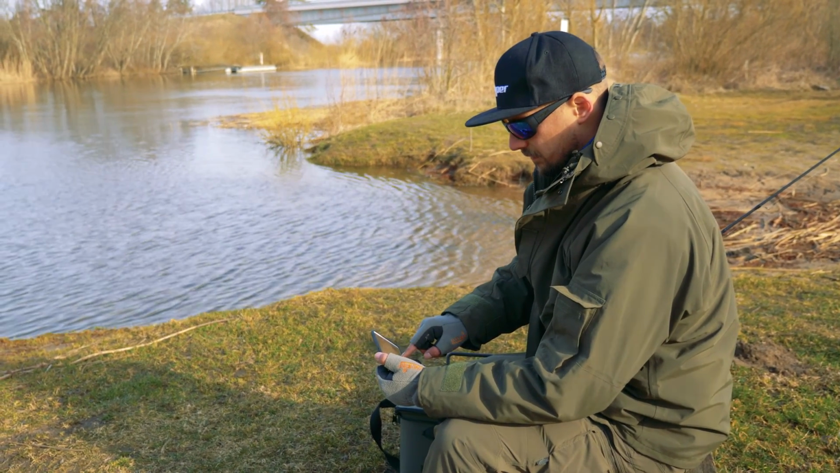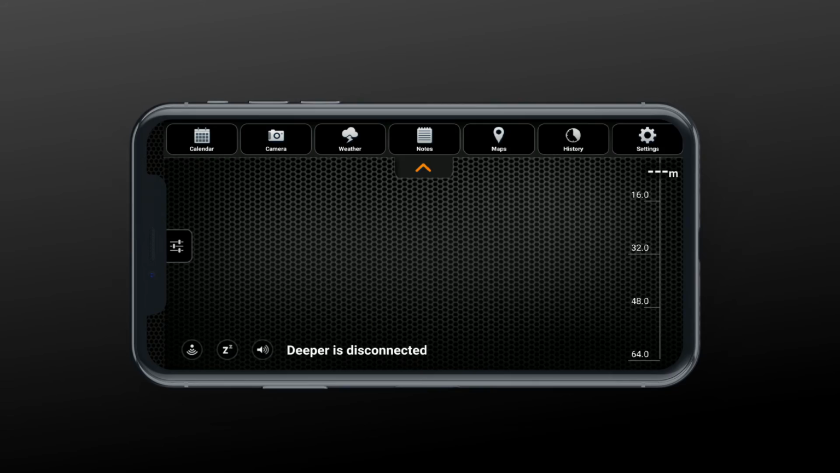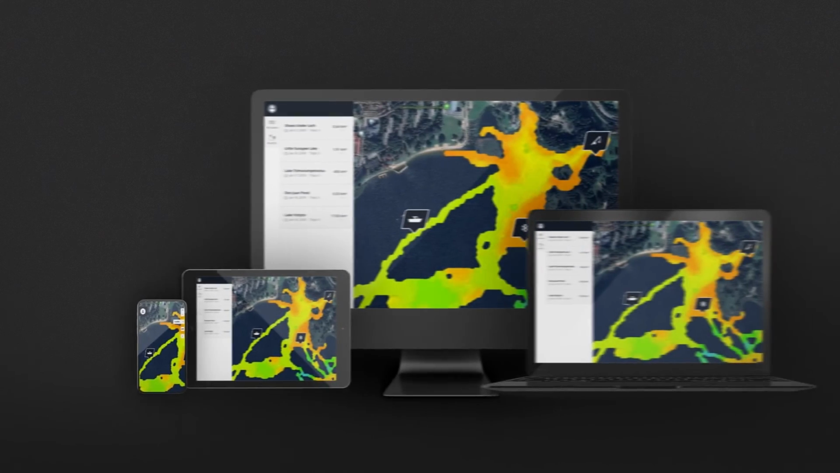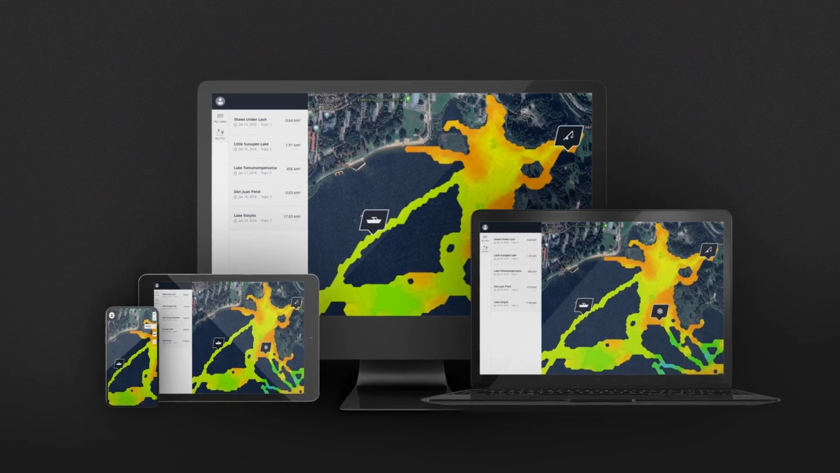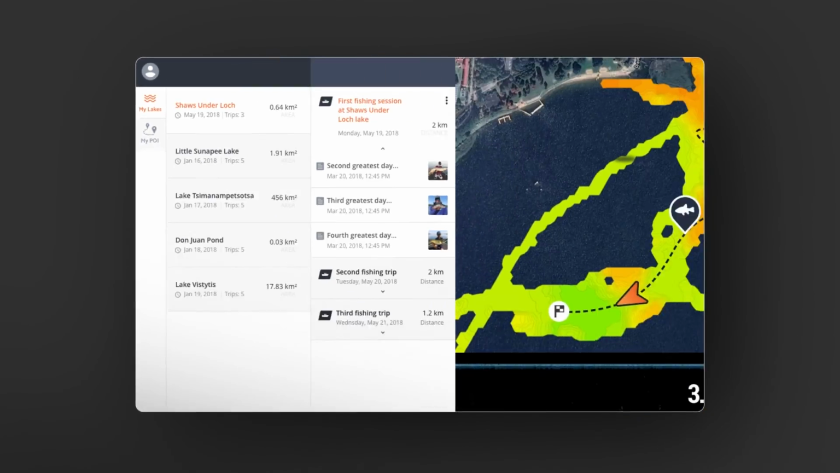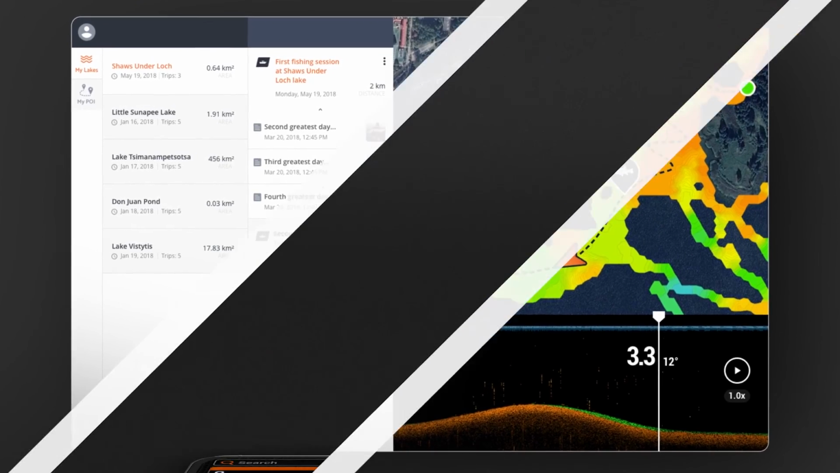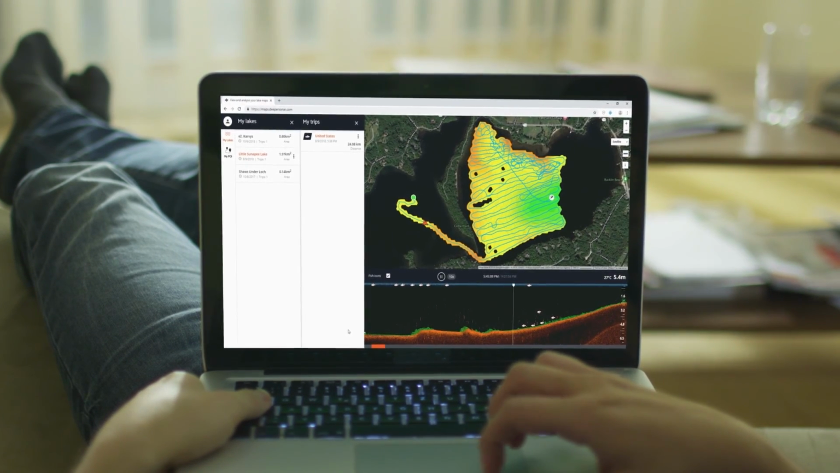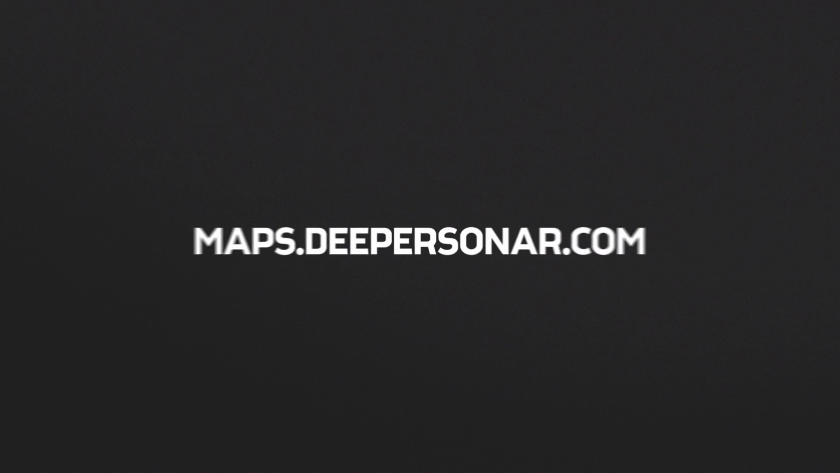All the maps or scans you create are saved in the History section of the app, which is accessible through the top menu. You can access all of your maps and scans on Lakebook, your personal journal to better fishing. Here you can review and analyze your fishing data and plan your next trip on any device, all from the comfort of your home. To access Lakebook, go to